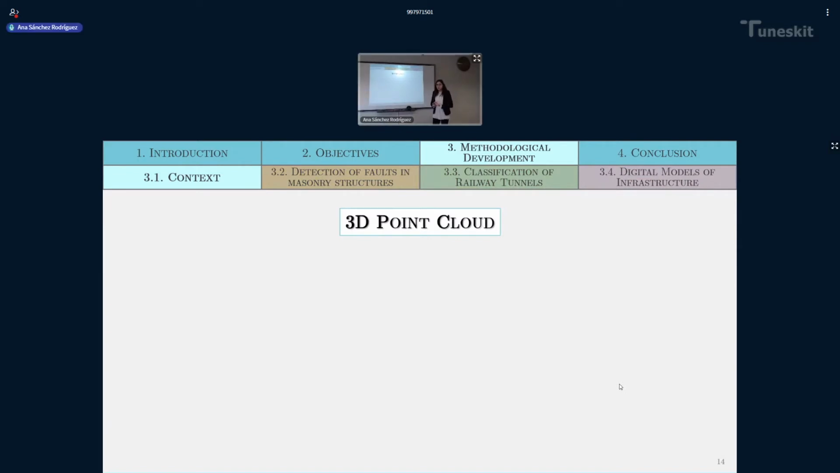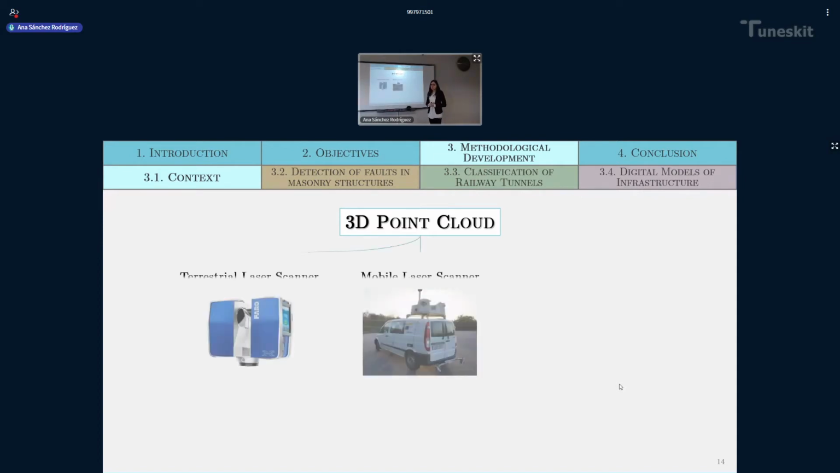As you may know, my thesis is based on the use of 3-dimensional point clouds, which are radiometric and geometric data acquired by laser scanning systems. The systems that we have used in this thesis are terrestrial laser scanning systems and mobile laser scanning systems, although aerial laser scanners also exist.